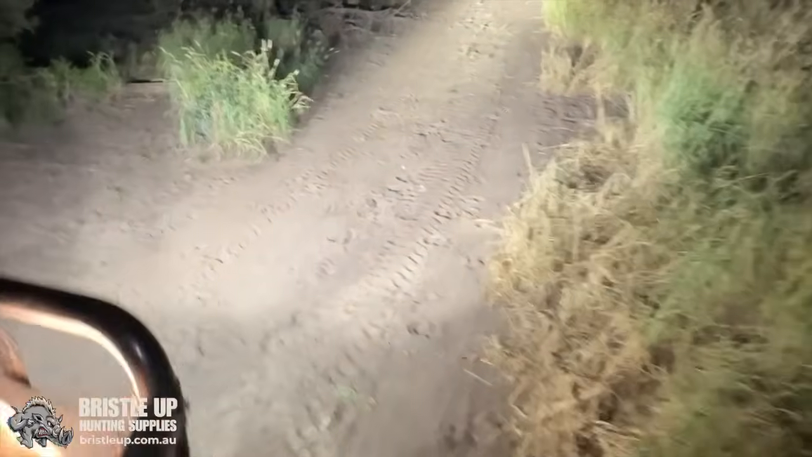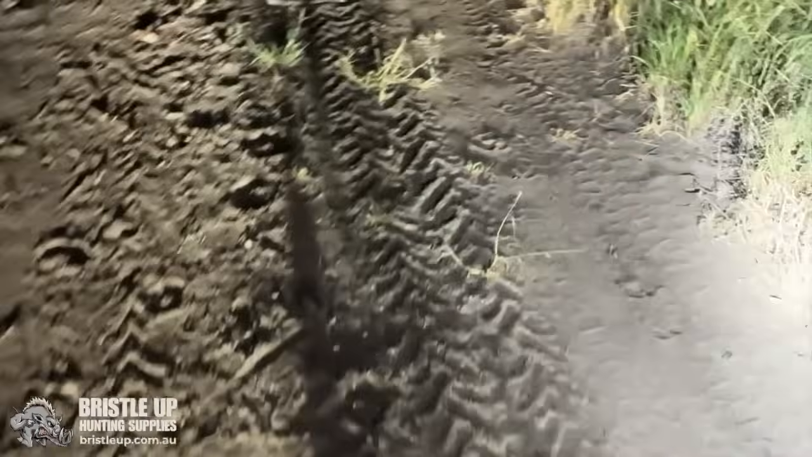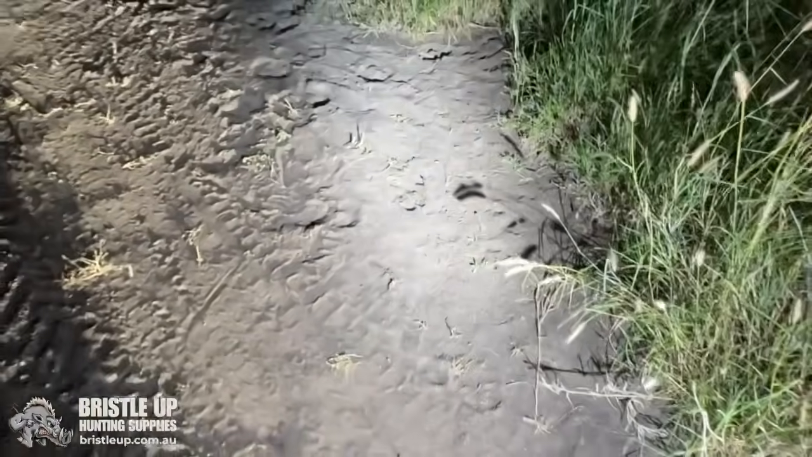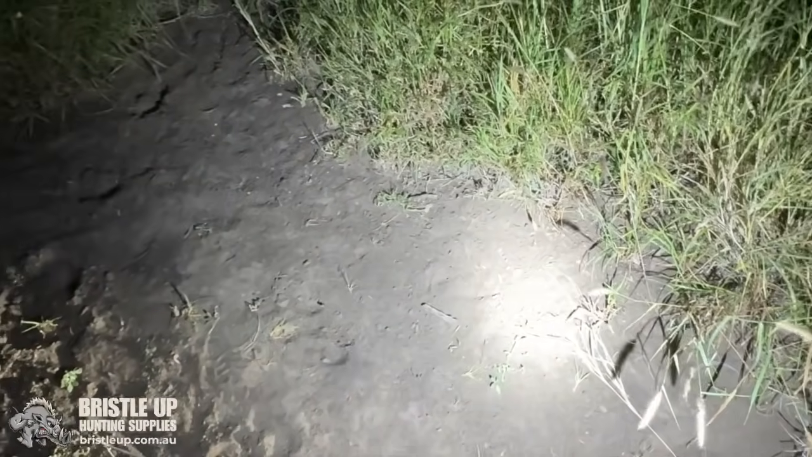This is where I caught the big dog. Can't see any tracks. I reckon they're just avoiding these spots. They're not walking past them. So there's a trap in right there.